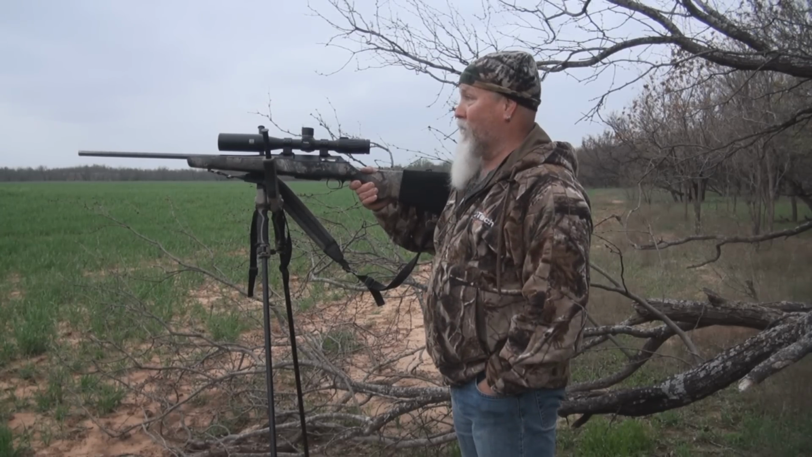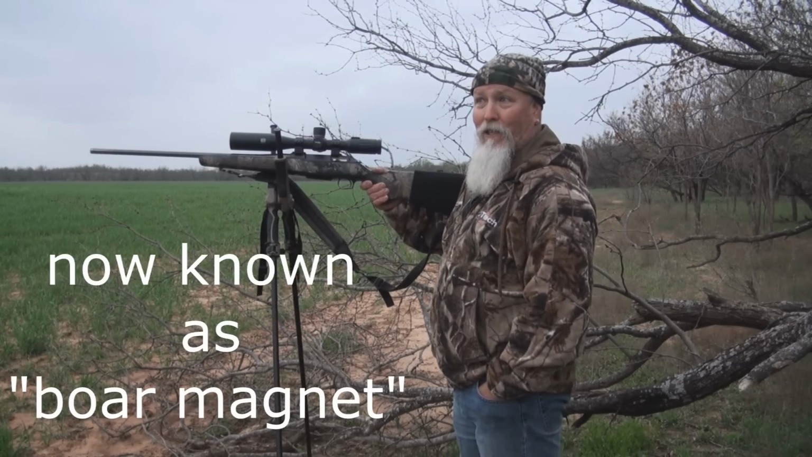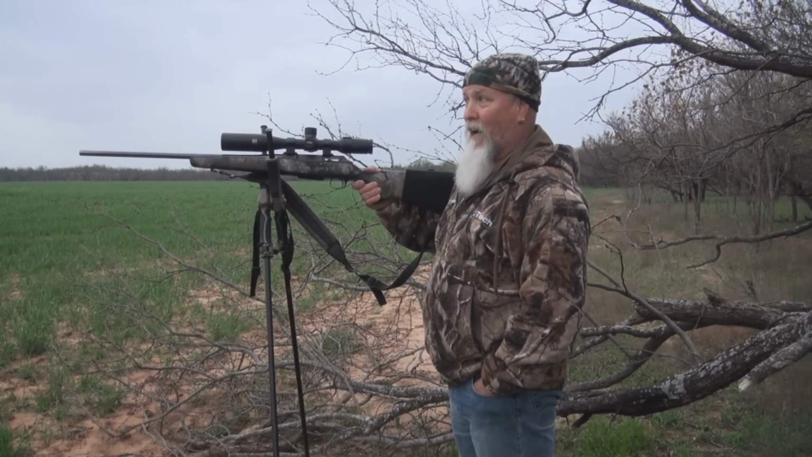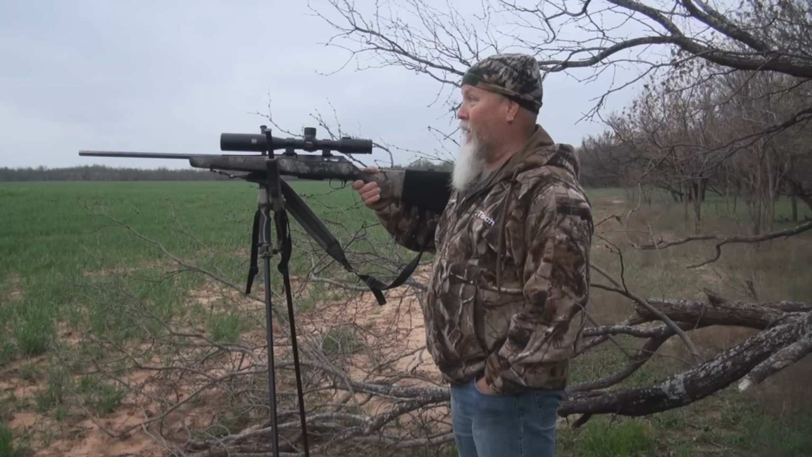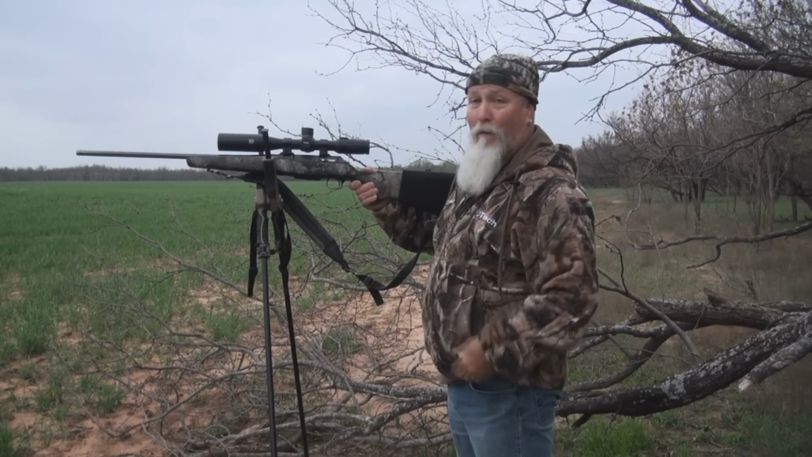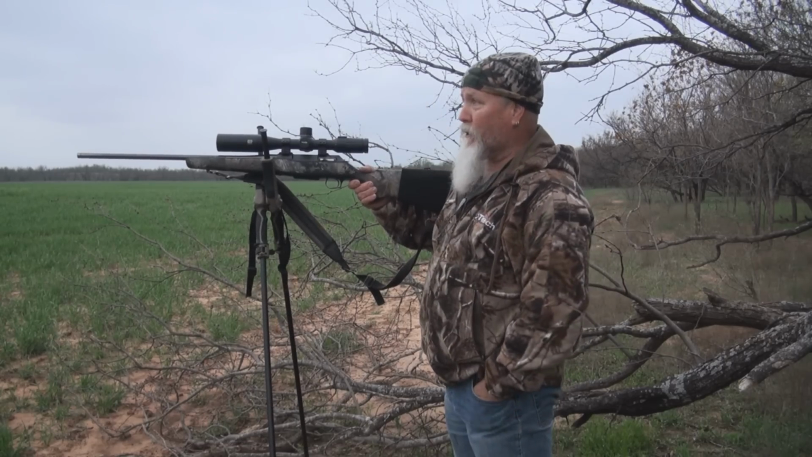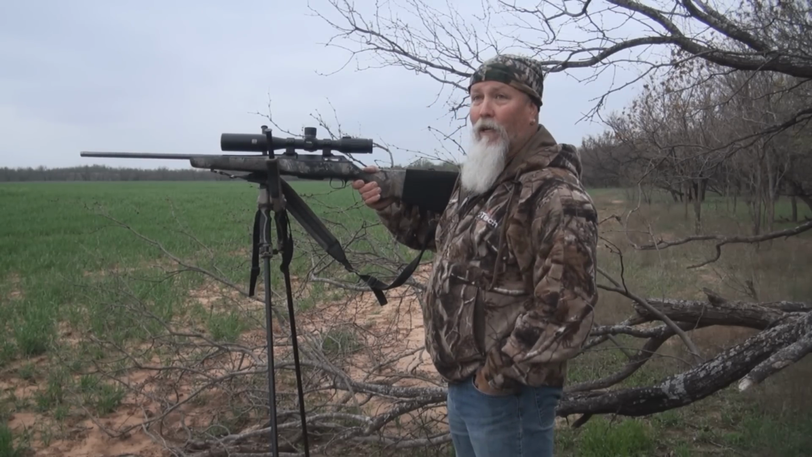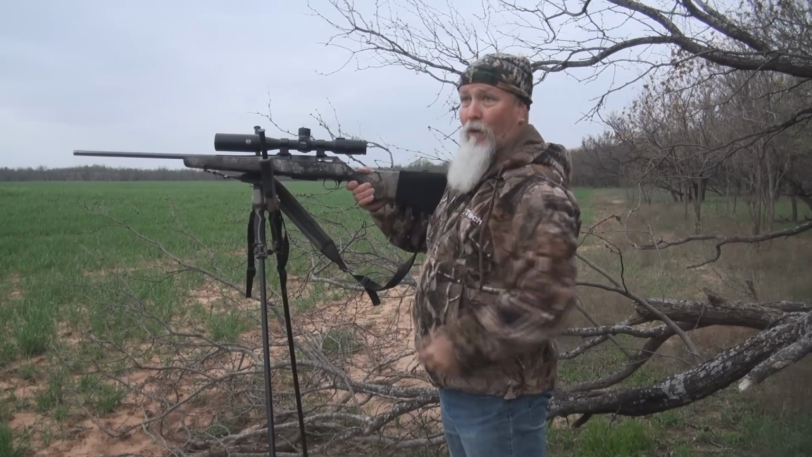That one got that boar's attention, and I switched to SH2, which stands for Sow Hysteria 2. When I developed that sound, I didn't like the way it sounded, but it's been working pretty good. Anyway, that boar cut loose and started coming, and the camera's not going to show it a lot because there's a rise there, and Michelle couldn't see him real good with the camera. But he worked his way down the fence row instead of going straight downwind of us.